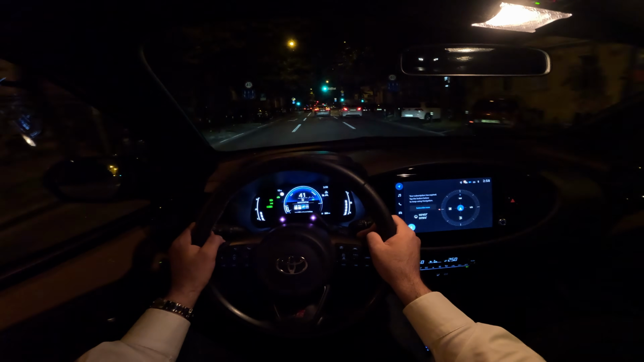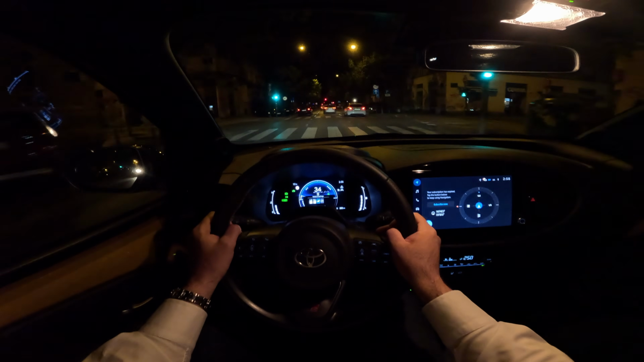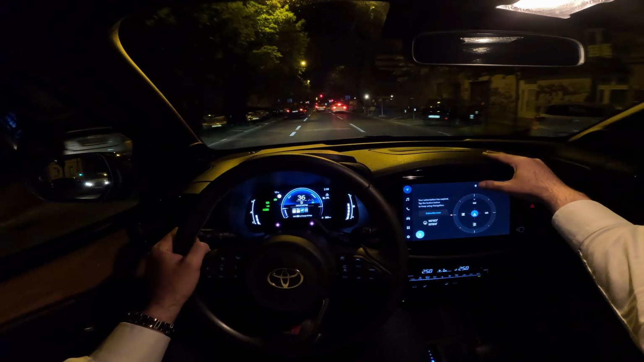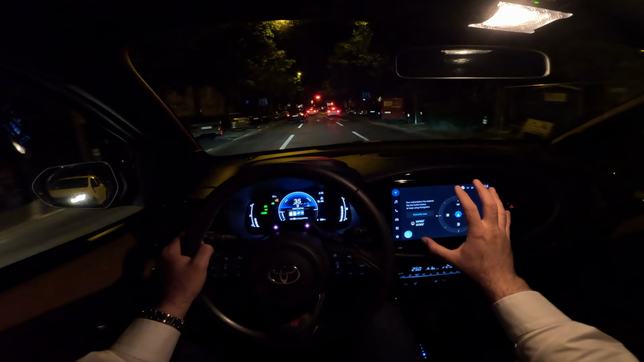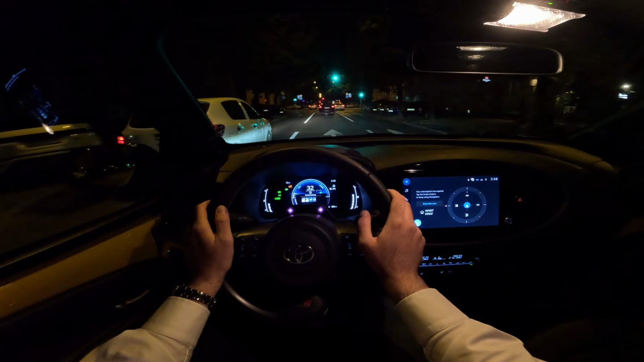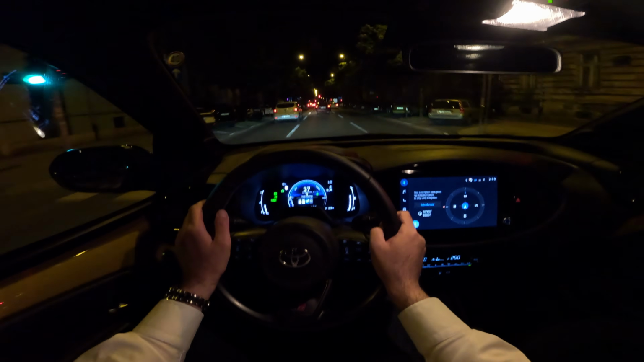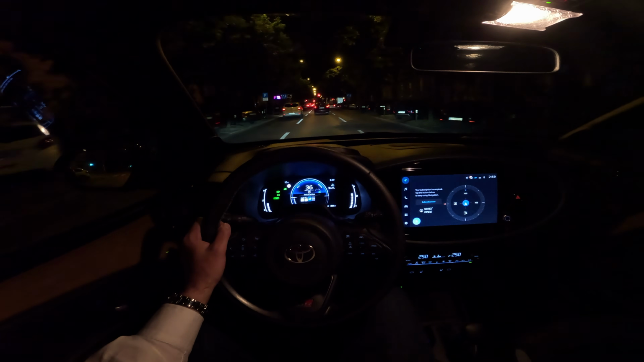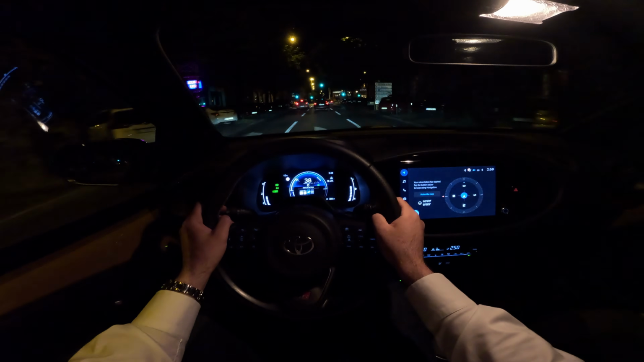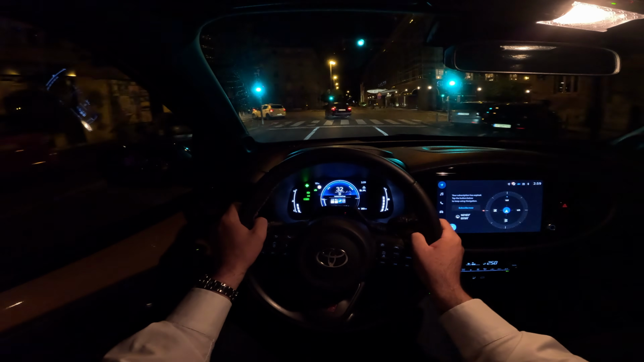And the beeping sound is for the overspeed warning, mandatory by law in all new cars in Europe. But here it's very easy to turn it off. So just press this. So it's on the main menu, and you don't need to go into the menus to turn off the speed warning. And a huge thumb up from me for that, because it's easy to just press it and that's it. No more beeping as soon as you go just a bit over the speed limit.